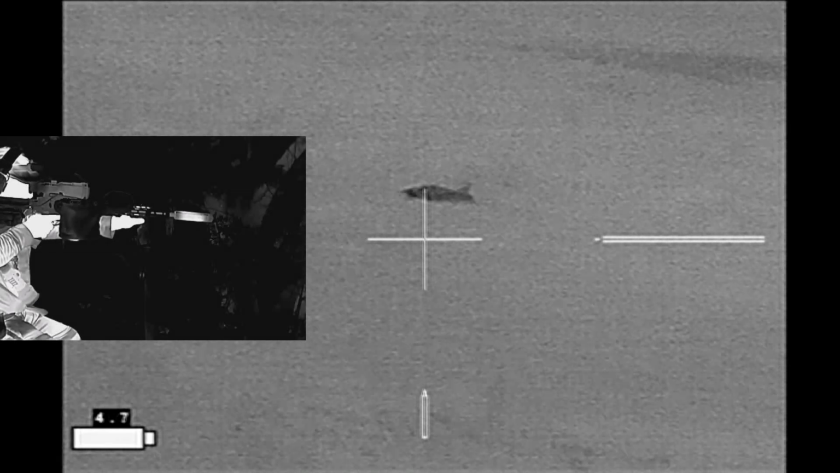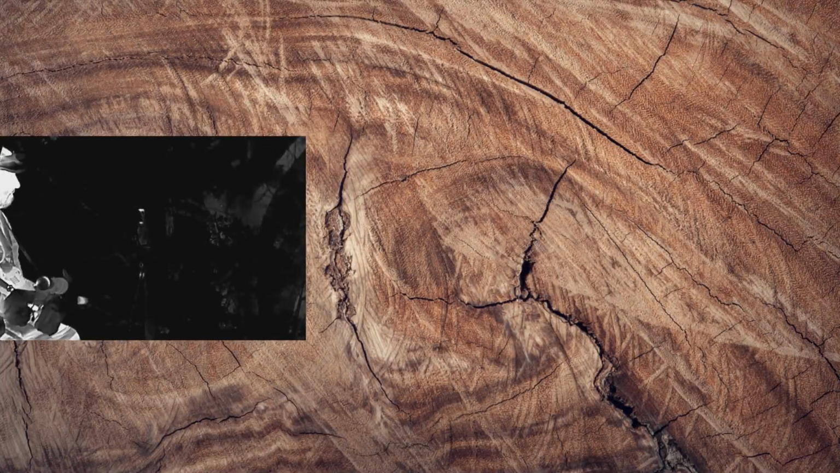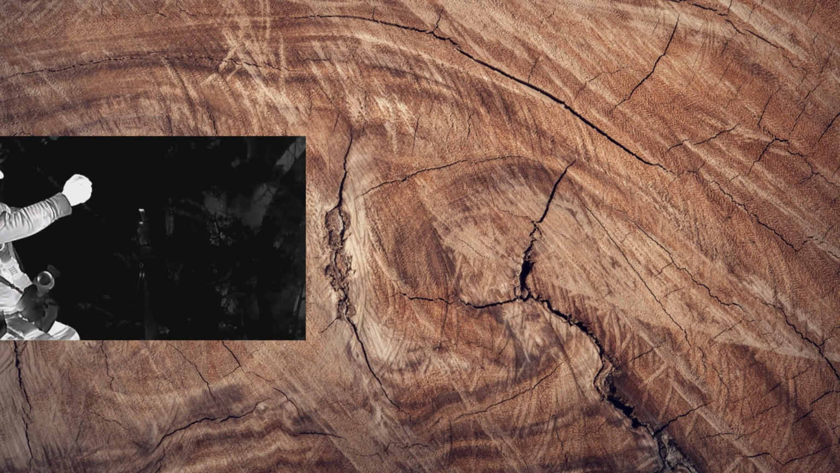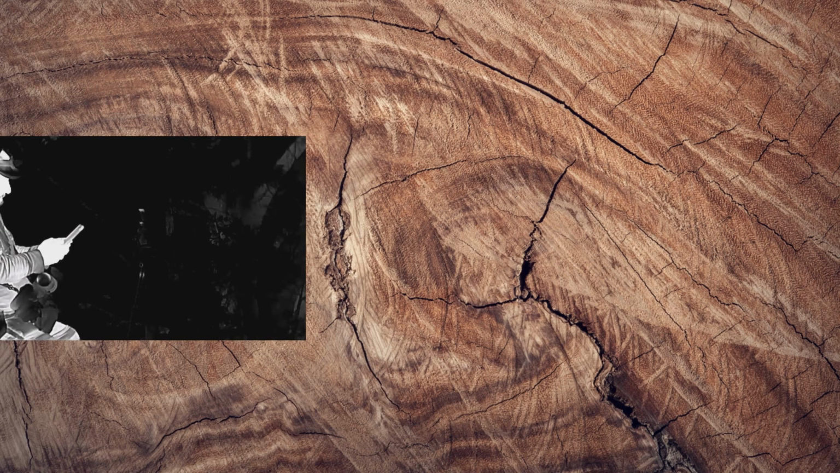I get the recorder shut off. Secure my gear. I'm going to get out the phone, go through some administrative activities that I go through on every hunt. In this case, I'm taking a picture of the hunt area, and there you can see the hog down in the center. I usually can't do that at night, but I can in the daytime.